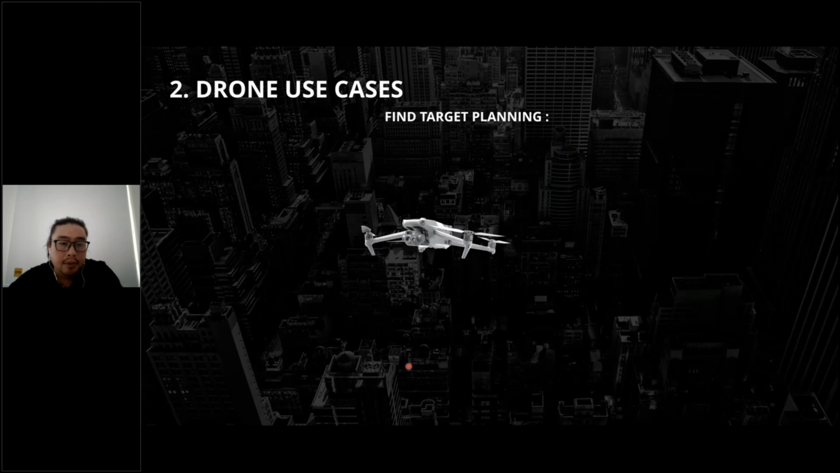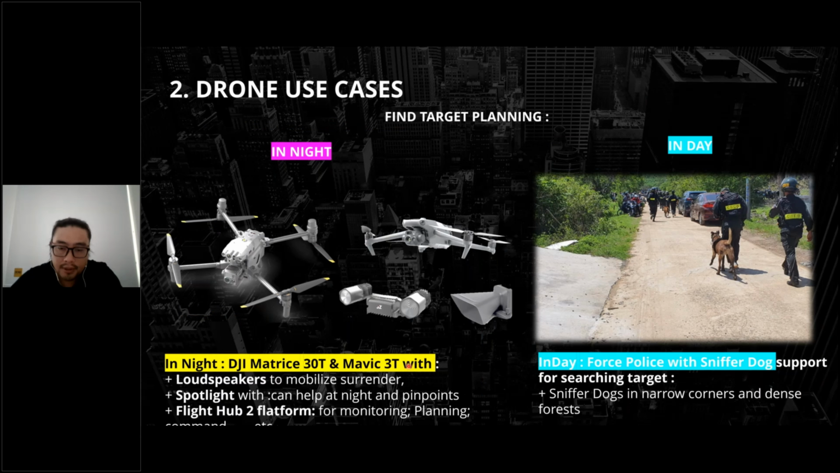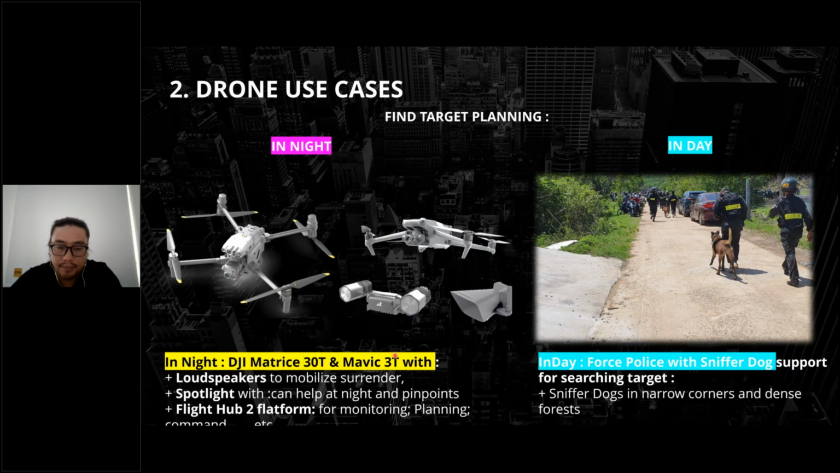So we use two rounds here. In the day we use police and sniffer dogs to support searching for the target. The dogs go around the corner and fight every time for searching.